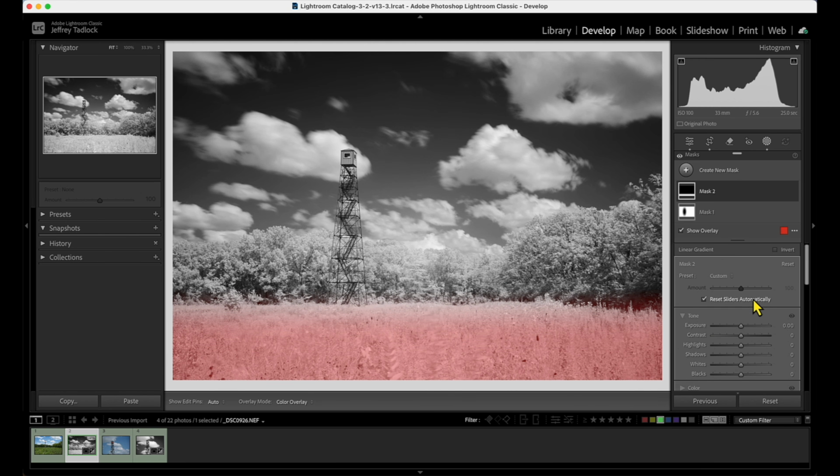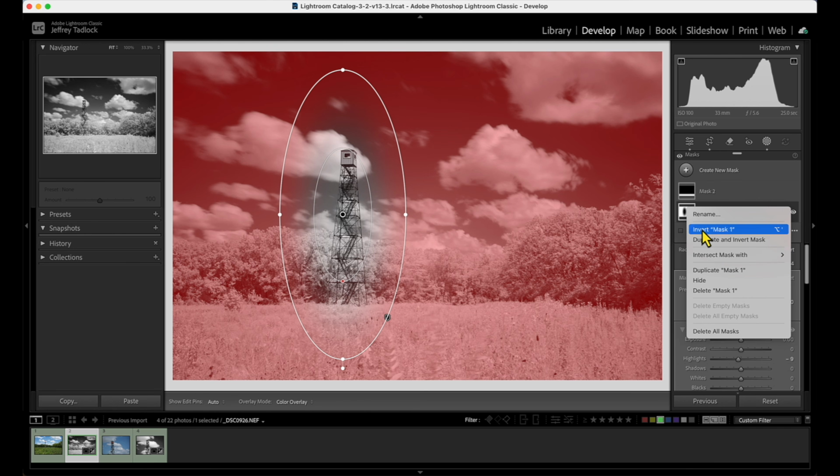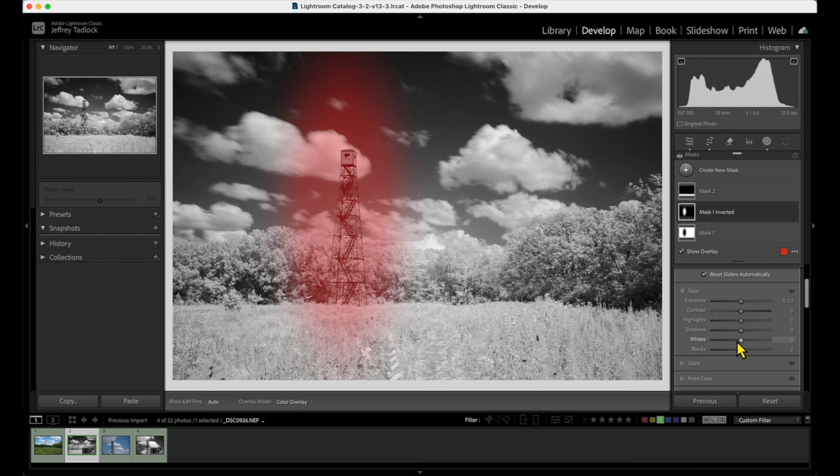That foreground's pretty overwhelming. I really want more emphasis on the tower and up in the sky. I inverted this mask, so I was affecting everything out, but let's go ahead and invert this mask, duplicate, and invert again. So now I've got the fire tower selected, and I'm just going to put even more contrast in our fire tower.